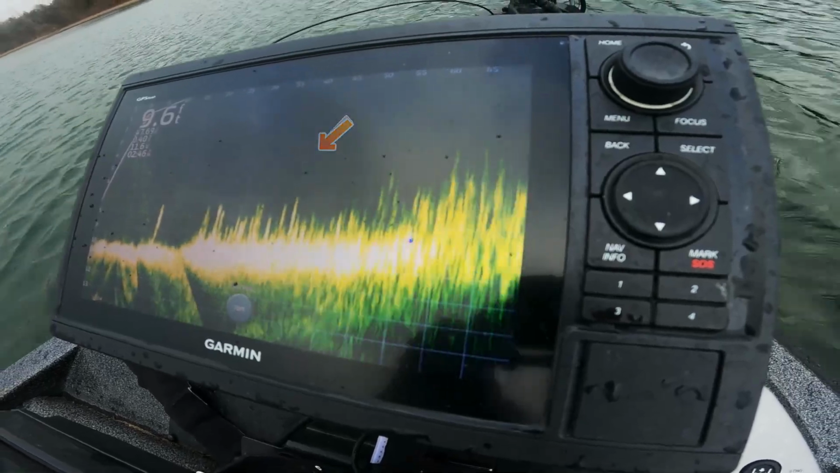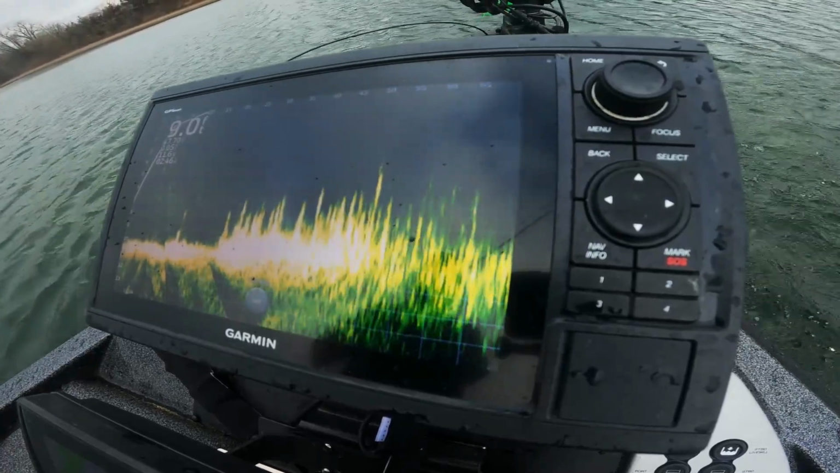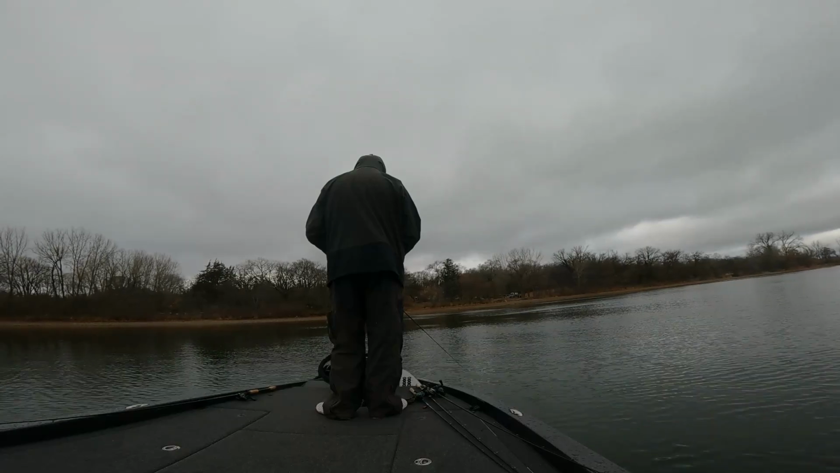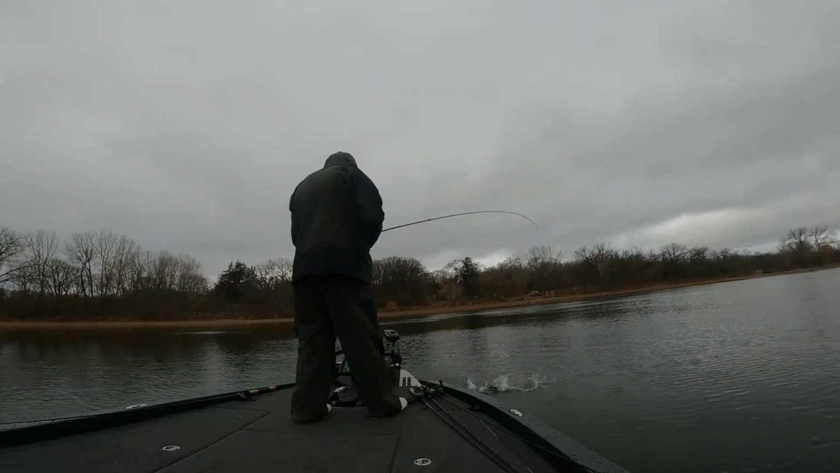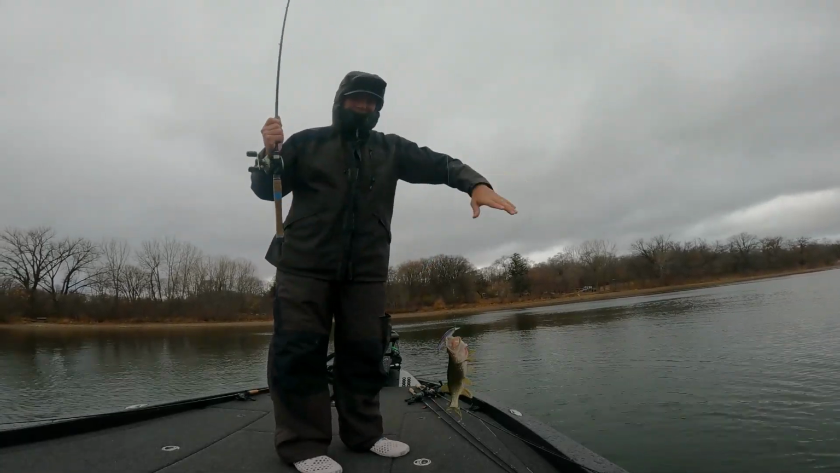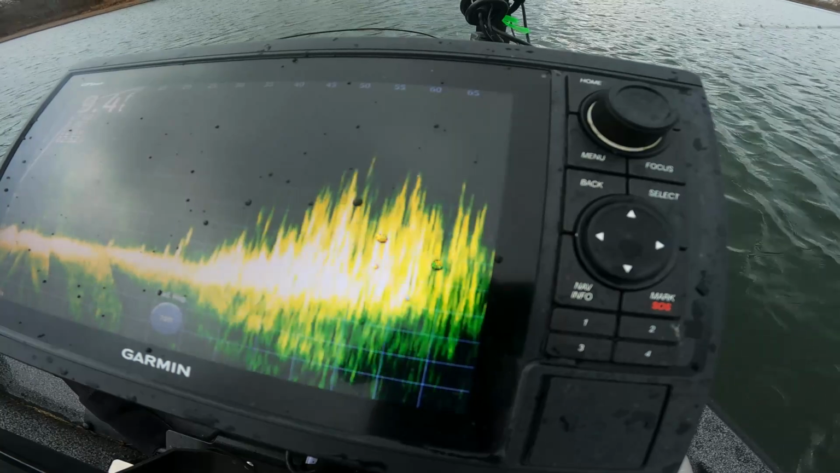There's the eat right there. Do you see it eat my jerkbait? Problem is, it's another little sneaky northern. Watch that pike swim right up and eat my jerkbait just sitting there. It'd be a lot cooler if there were more bass mixed in, but it's kind of fun to use the Livescope and the jerkbait and see the fish.